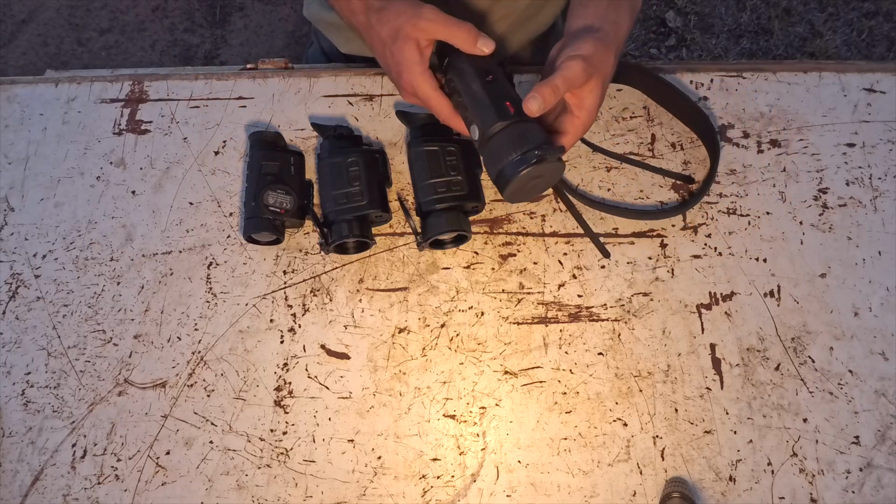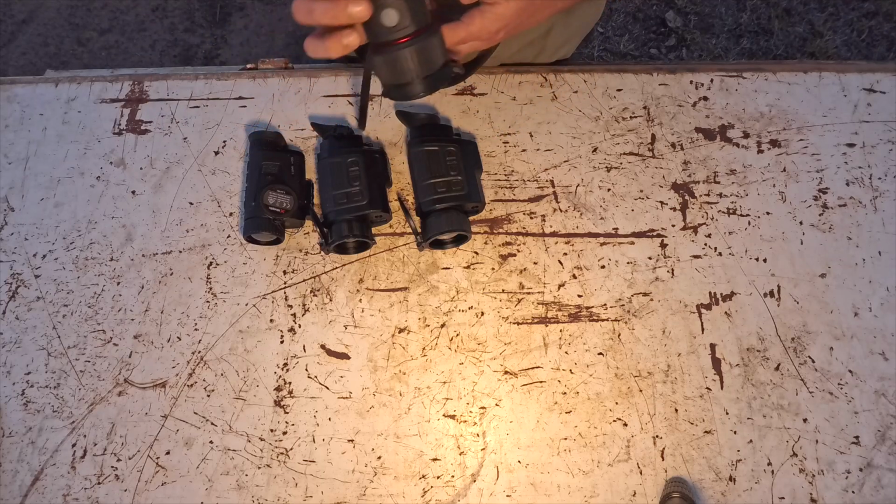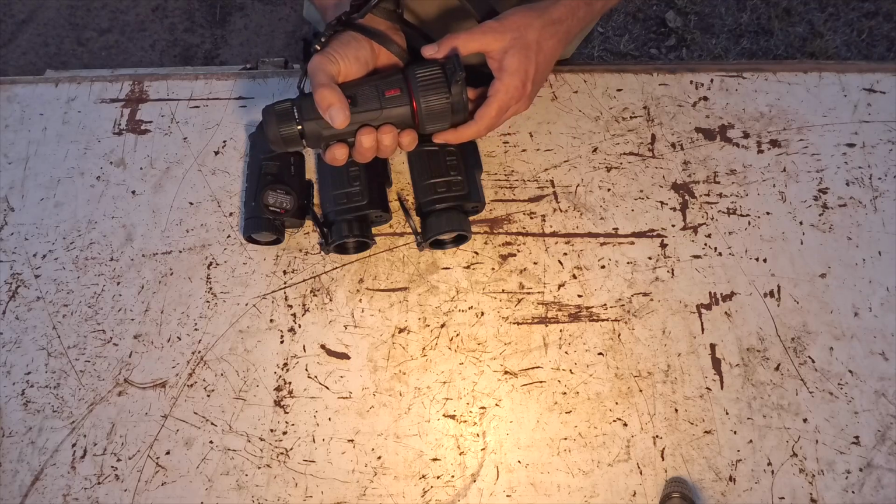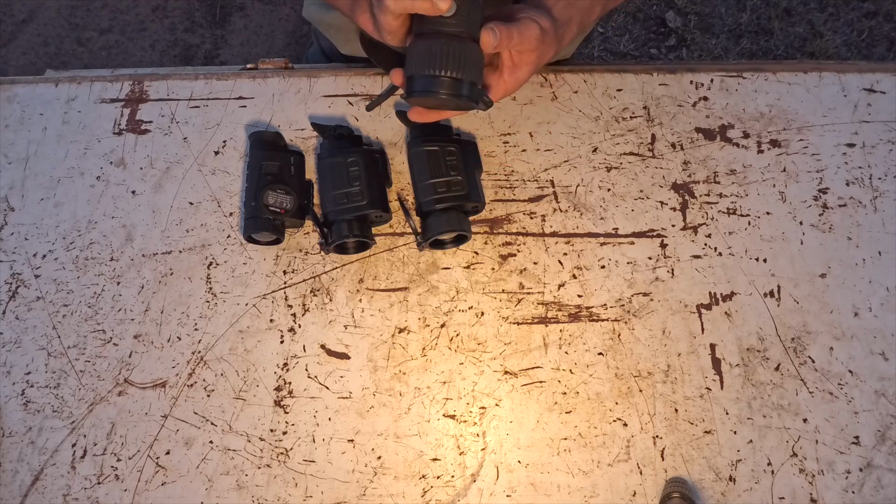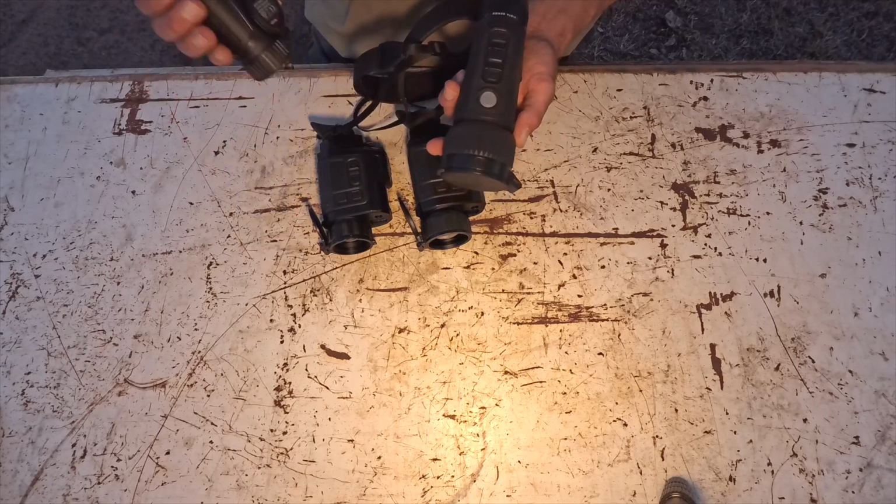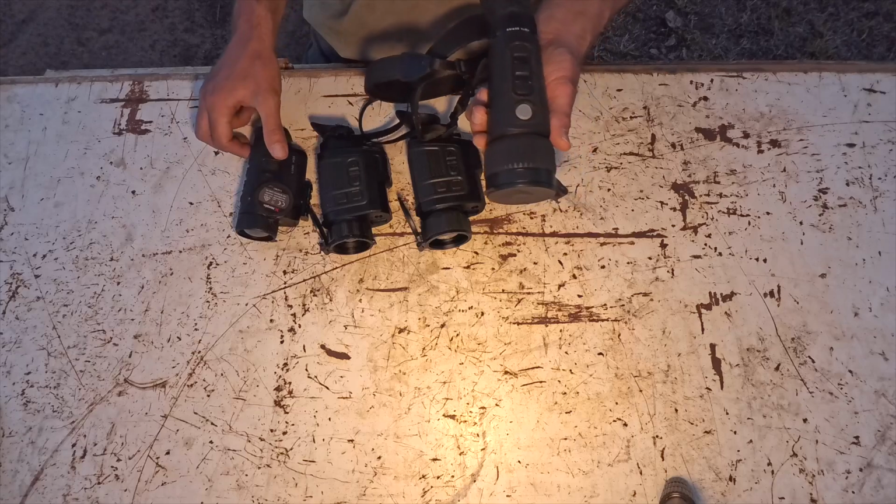Now this one here is the Vista H50R. I really like this unit. It's my go-to because it's really nice and comfortable to hold in your hand. Your hand just wraps around, it fits really nicely, and the fingers go onto the buttons perfectly. So the button positions on both these units are really nice to use. There's only 4 buttons, and that's all you really need.